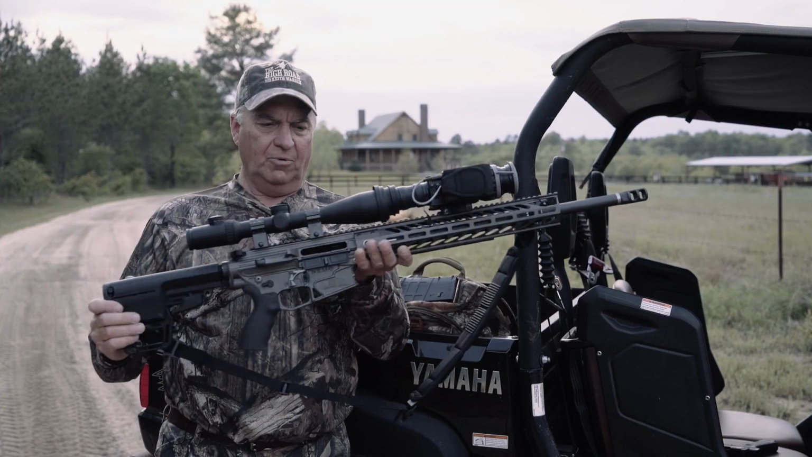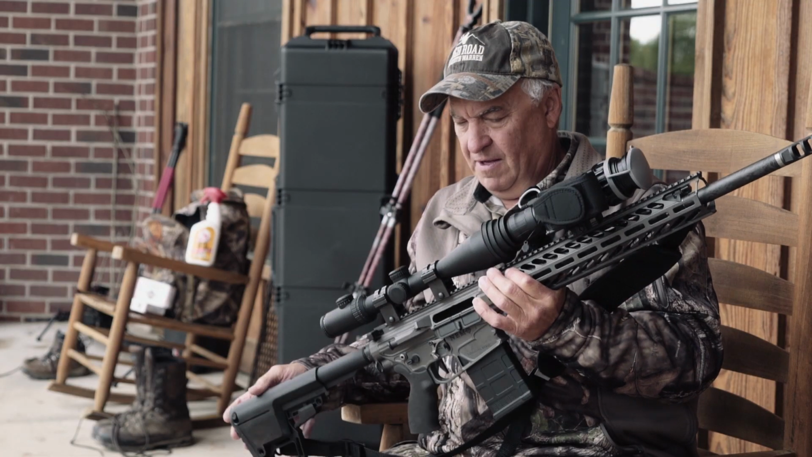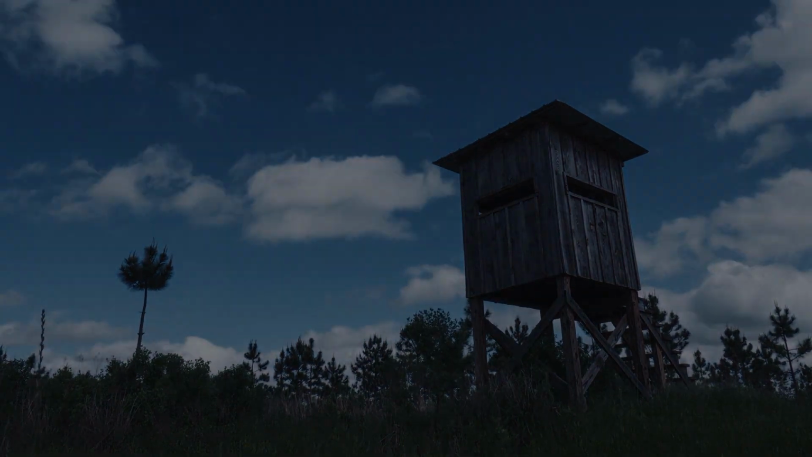So what I wanted to do on this hunt was head out and sit in a box stand and make sure that I went through that learning curve in a real life scenario as a hunter, and make sure that I understood how effective everything is, how it all functions, and make sure that I can operate it in the dark.